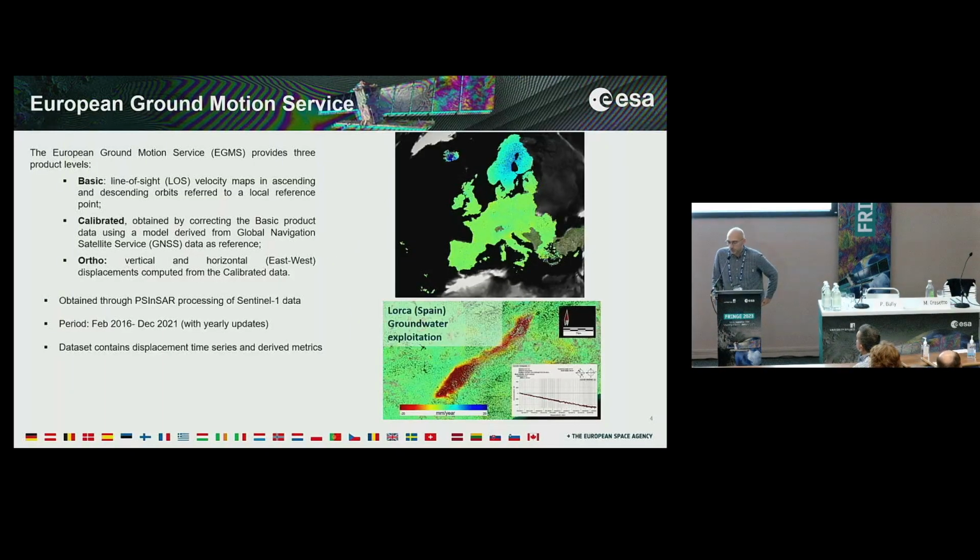The European Ground Motion Service, we all know, I think, what it is. I just want to specify that in this work we are using the basic product of the EGMS. This is because of its high resolution.